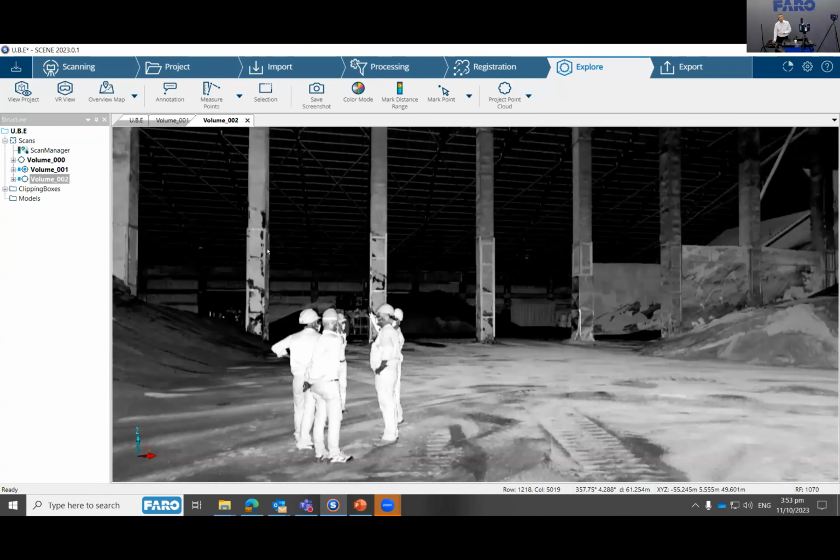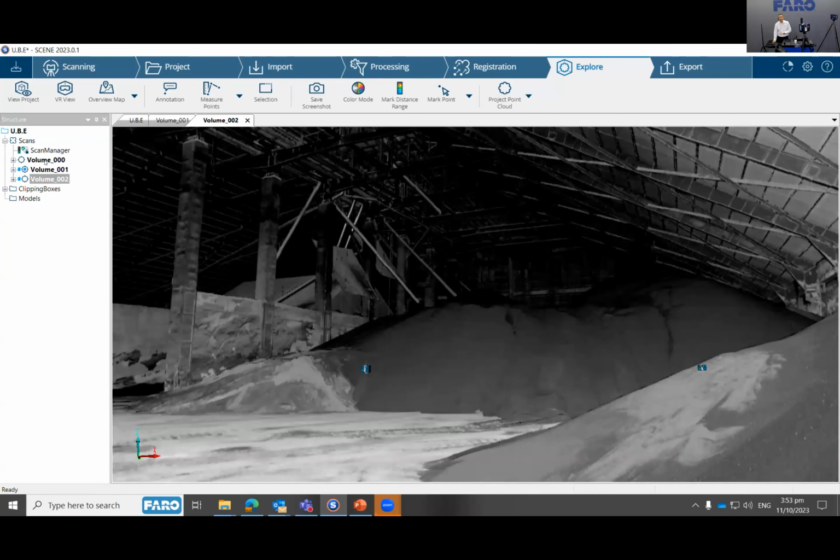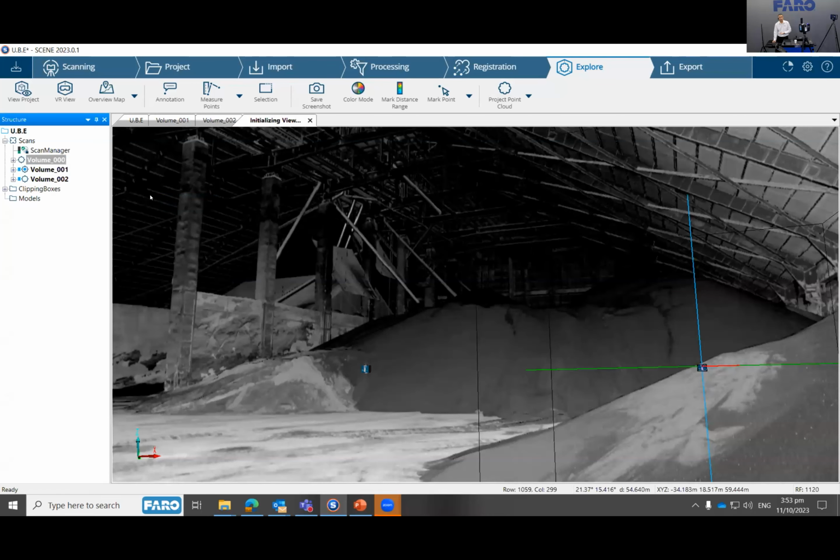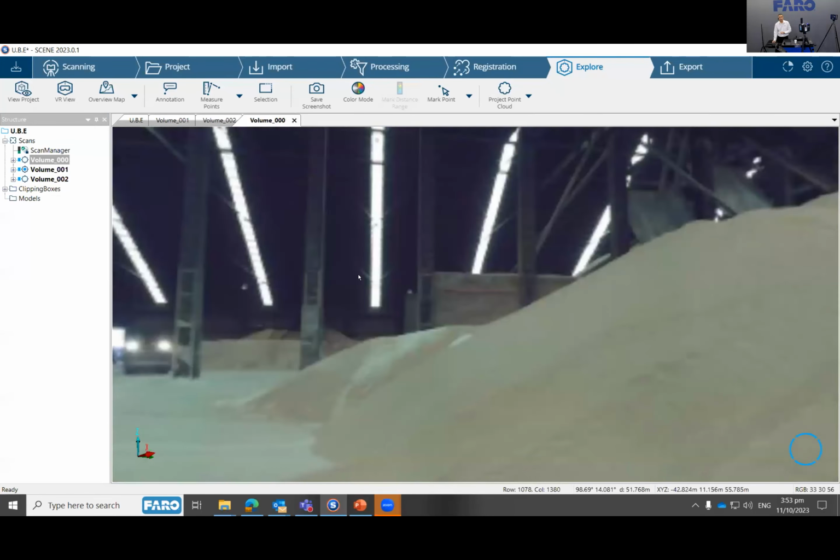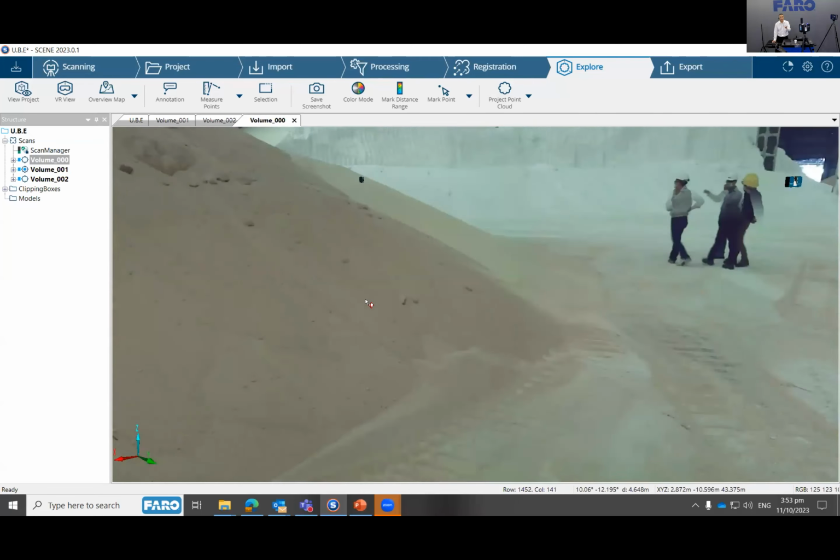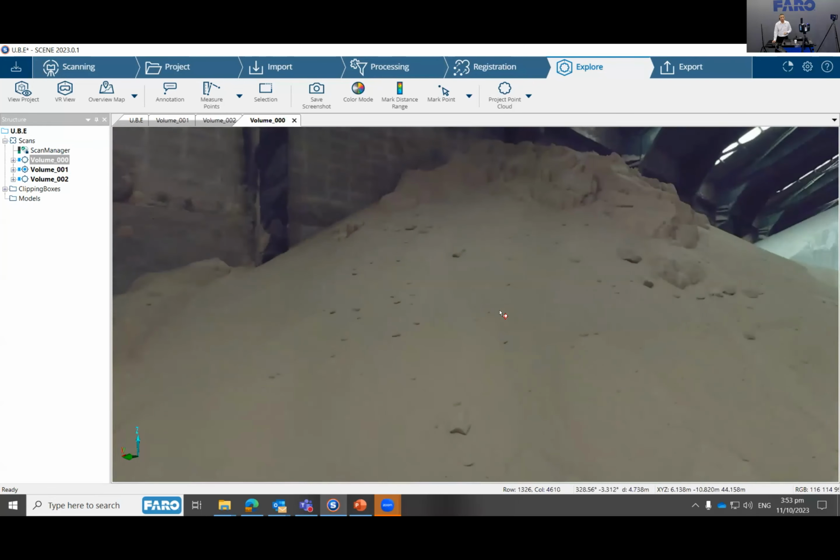So here's another view from another side. And I think the first one is the colored one, right? So it's a typical stockpile. I mean, it's not necessarily a mining stockpile. It's a typical stockpile.